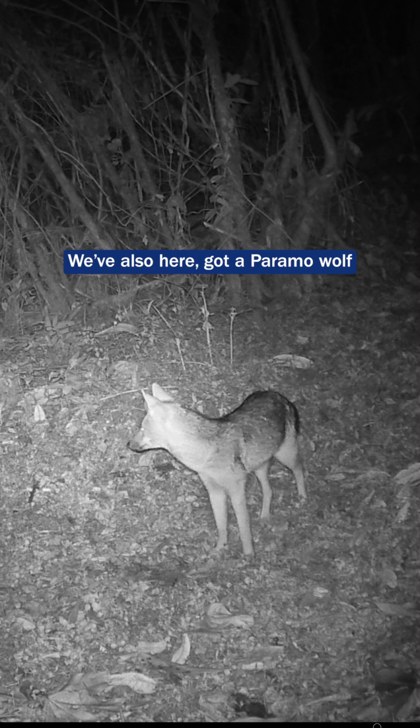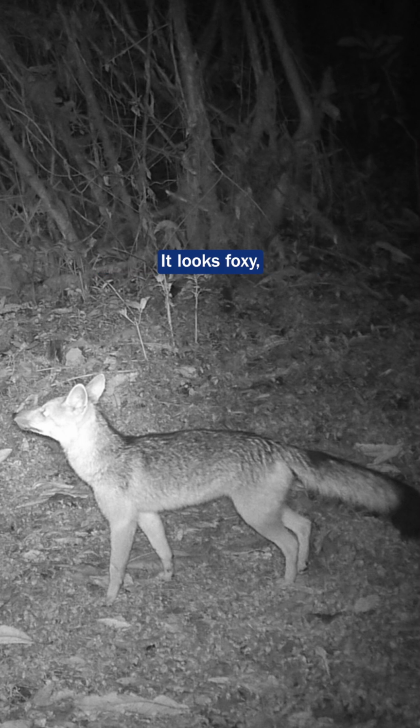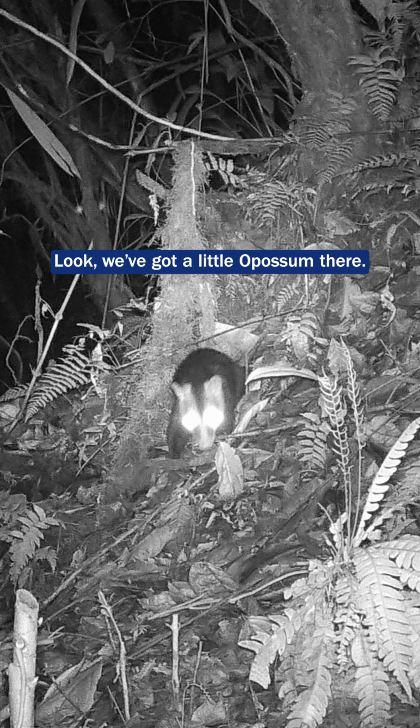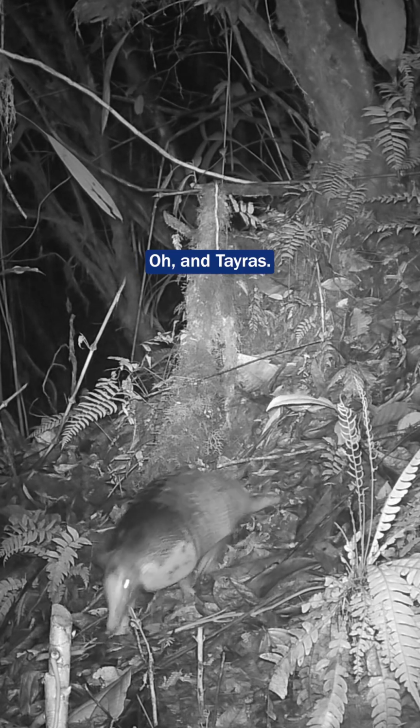We've also here got a paramo wolf, or at least that's what it used to be called. Now, people tend to use the word Andean fox. It looks foxy, but actually I think the paramo wolf name was better because it actually is more closely related to a wolf. And we've got loads of these other guys. Look, we've got a little opossum there. Oh, an armadillo. Oh, and tayras.